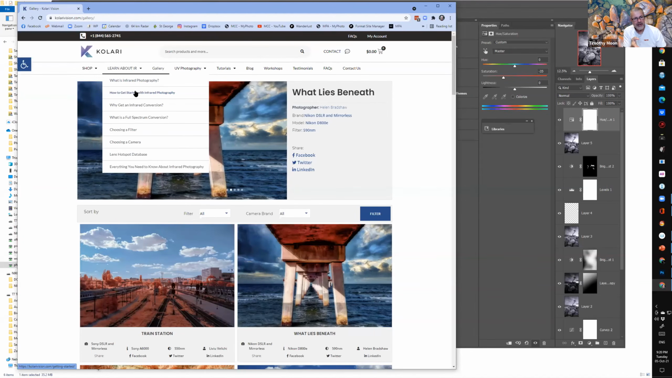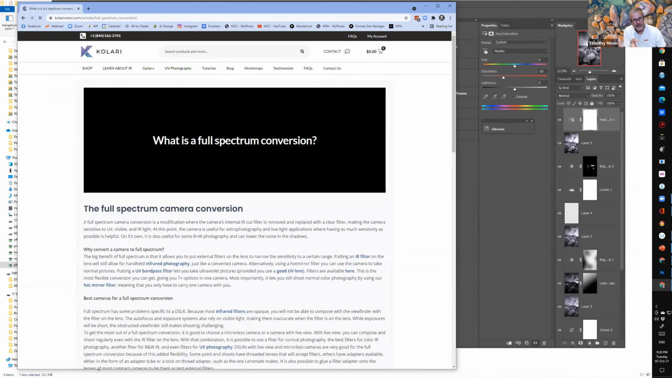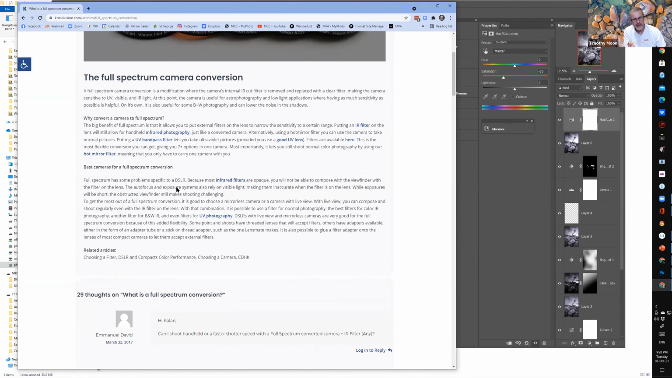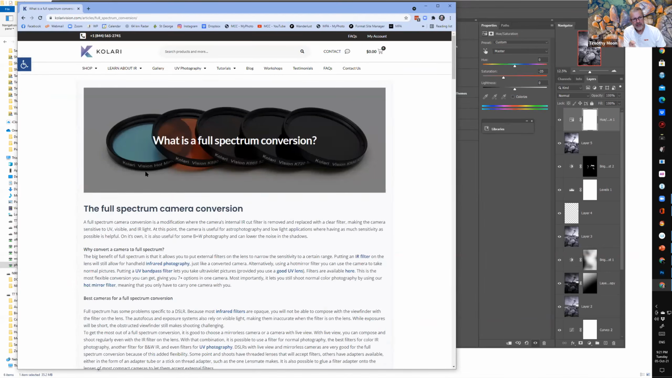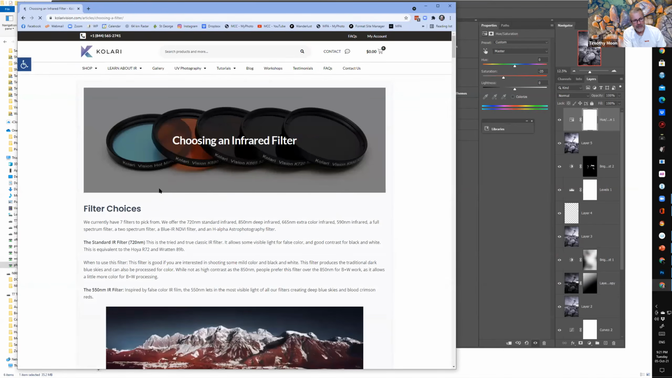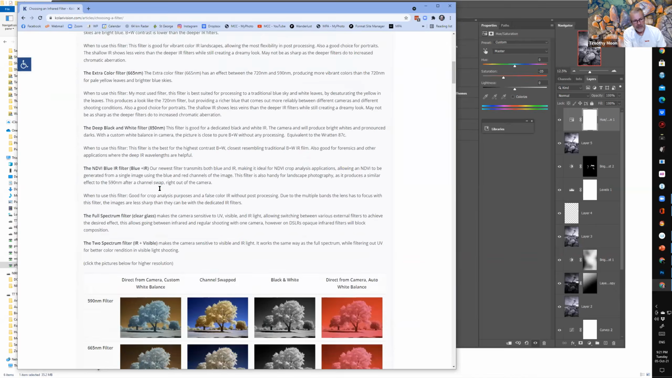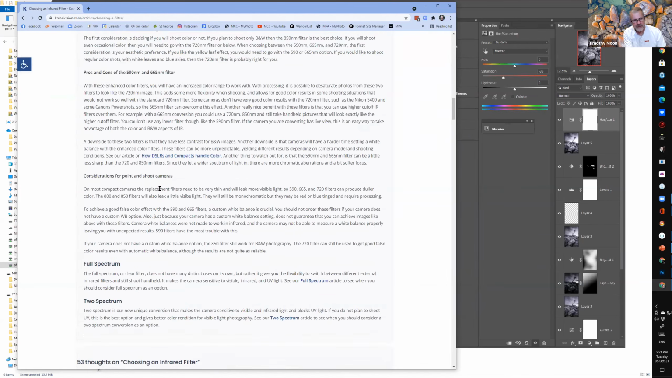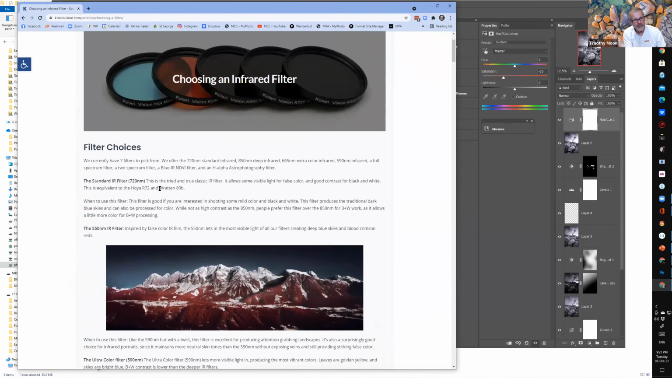So you can find a full explanation on what is full spectrum conversion. You can read at your leisure all about what's the best camera to do a full spectrum conversion with. These are the various filters that you can put on with the full spectrum. So depending on what you want to achieve, you can then plant those filters back on the front. Choosing a filter goes through the whole issue of what effects you want. This is where that other picture was, the different colour combinations you can have with full spectrum, 2 spectrums.